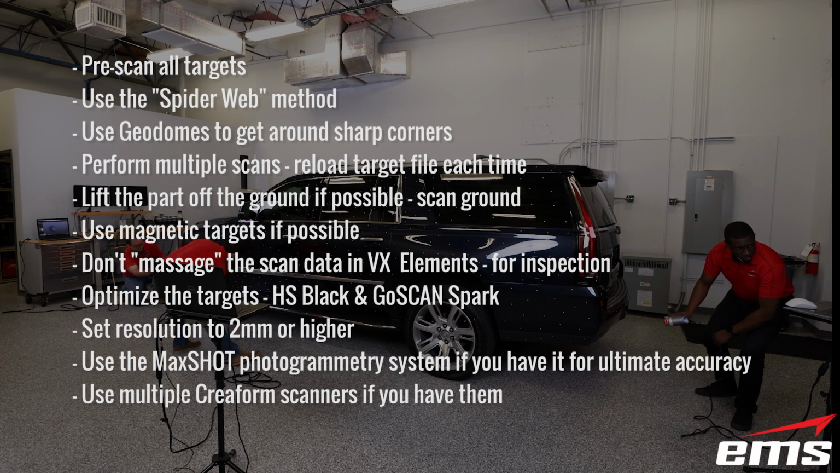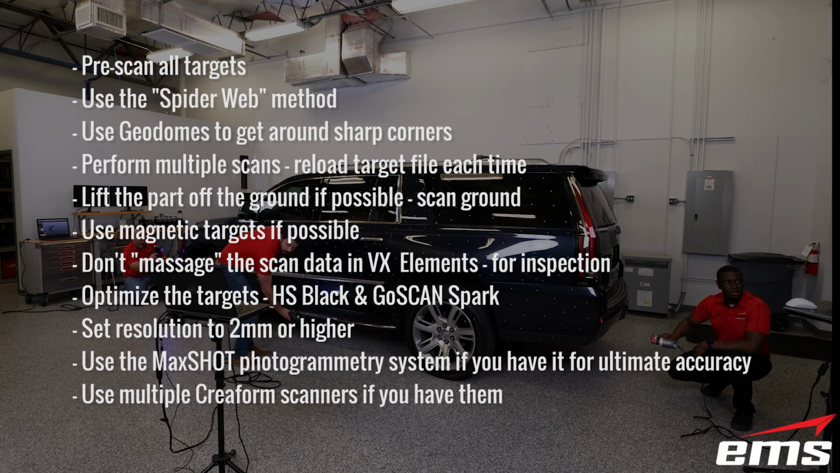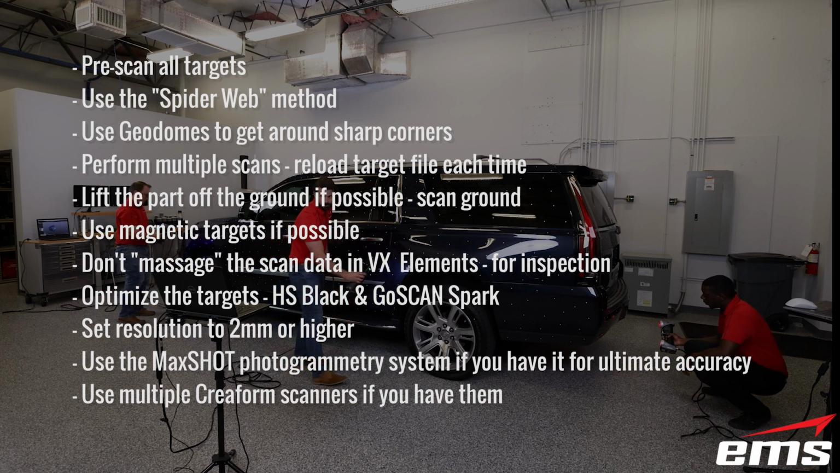If you can lift the part off the ground, like our example, and scan the ground underneath, that's going to help, not only getting inside the part, but giving you more targets in that XY plane. It really is going to depend on your part a little bit.